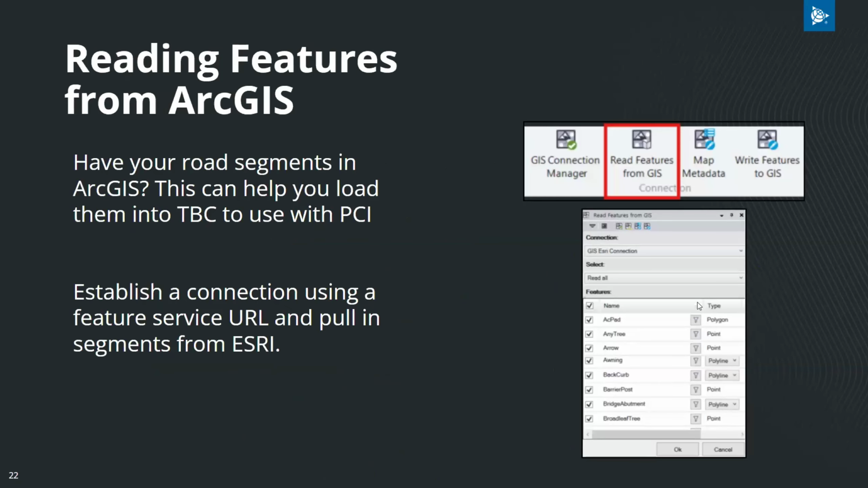Once you've established a connection to your feature service, you can read features from that feature service into TBC. This is specifically useful, as described before, if you have road segments in ArcGIS that you want to improve the reproducibility of analysis in TBC, similar to how AgileAssets work.